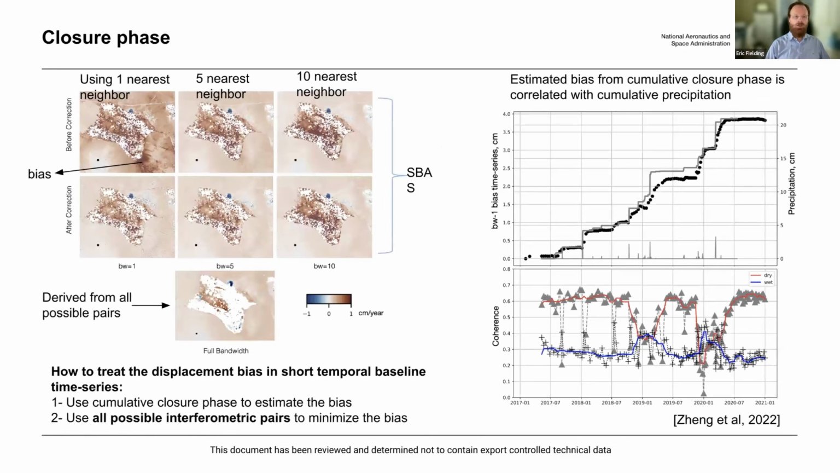This was published last year or 2 years ago now by Yuji Zheng, and how this phase closure bias can actually accumulate with time and cause an apparent displacement. And this was a dry lake bed in California.